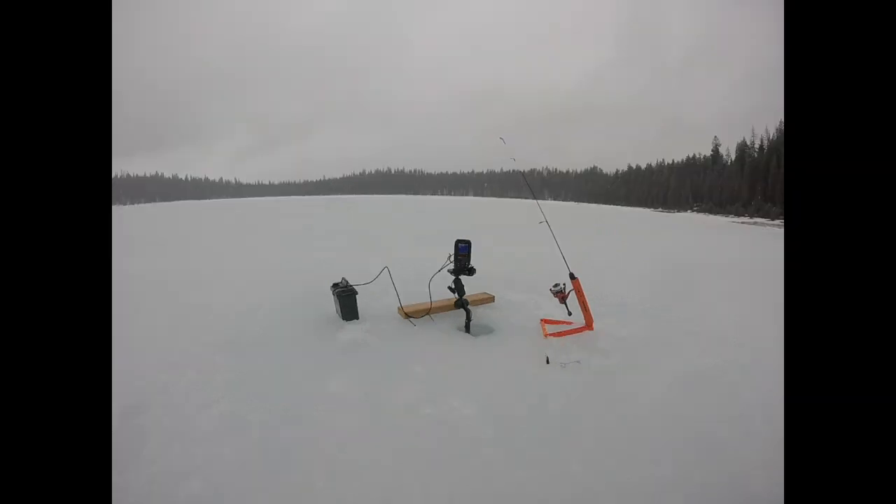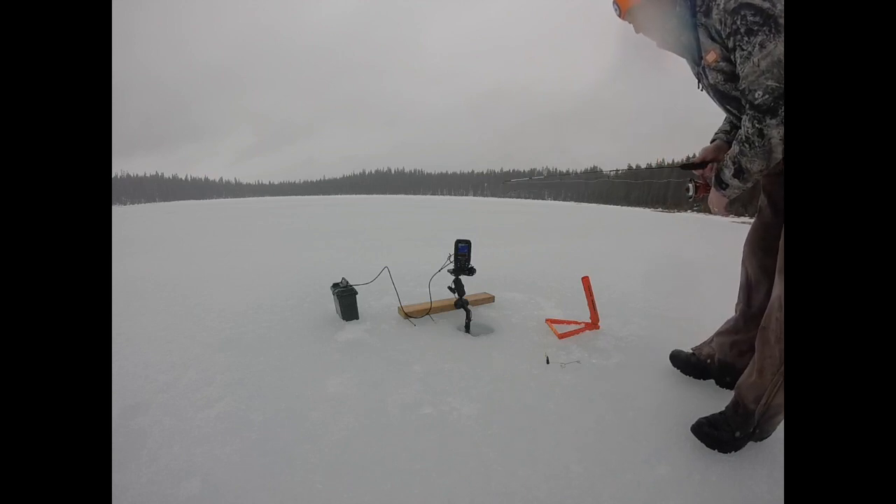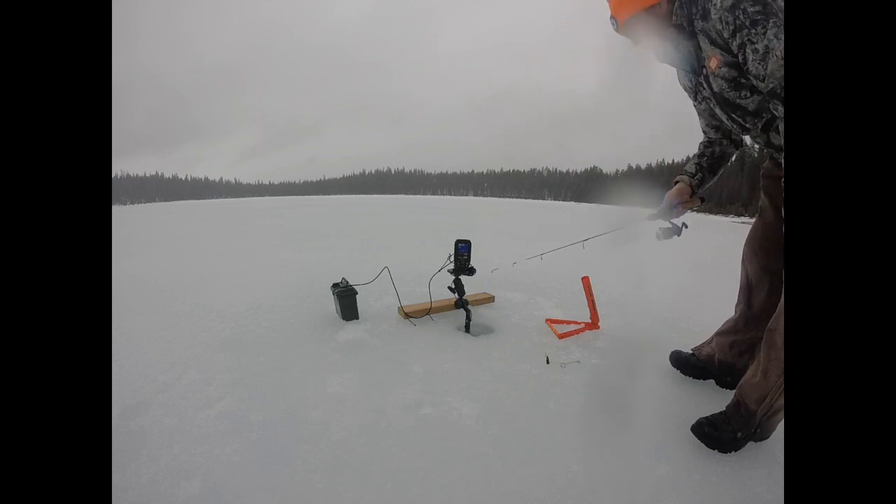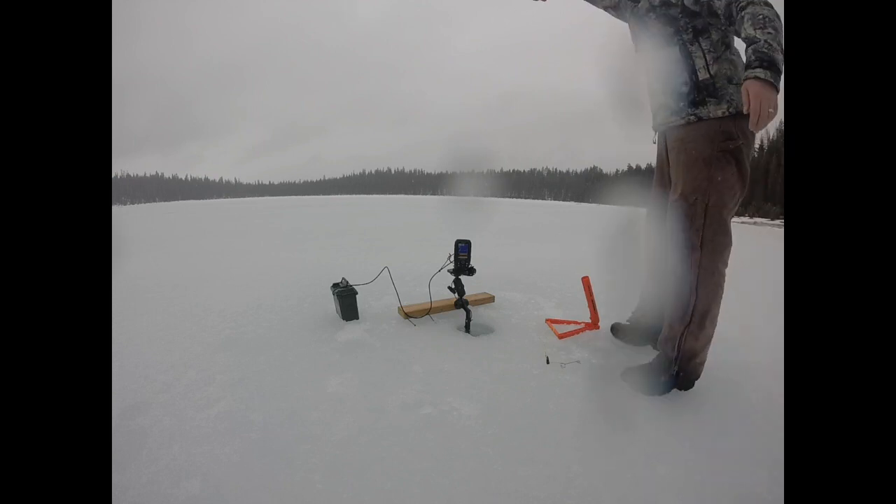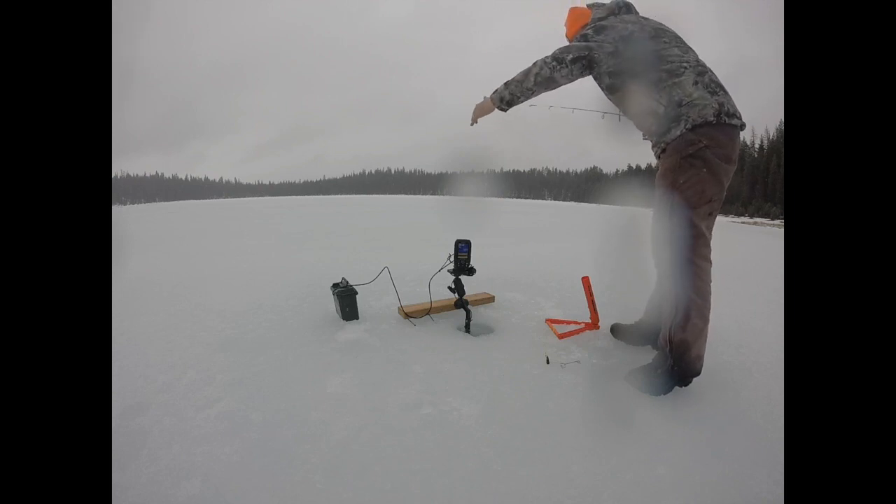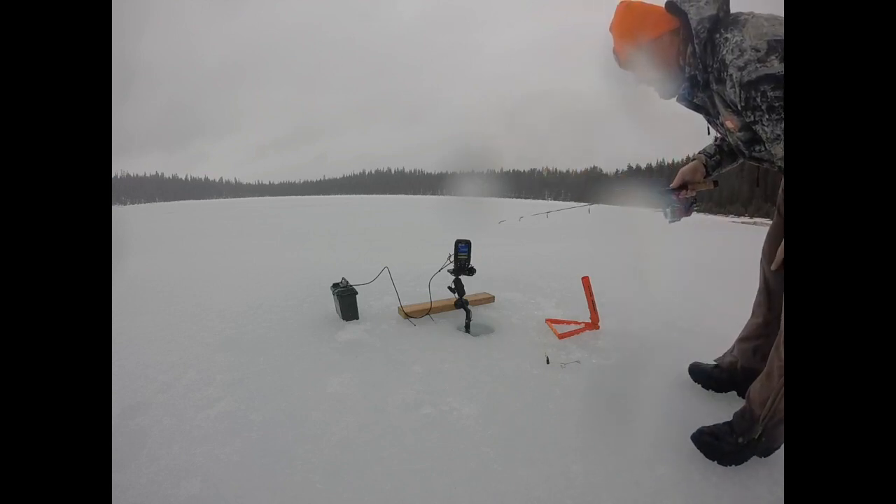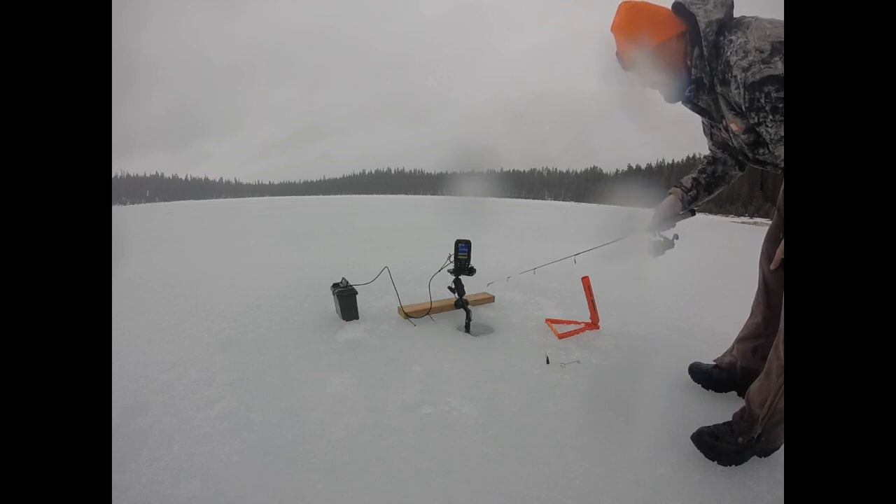Looks like we got a fish hitting it. See that on the fish finder? We'll see if it's still there. It grabbed it for a second. Oh, that's a little too gung-ho there. See if we can get him back. Looks like he's still there. I'm dropping back down to him. Yep, he's still there on the fish finder. Hopefully you can see that.